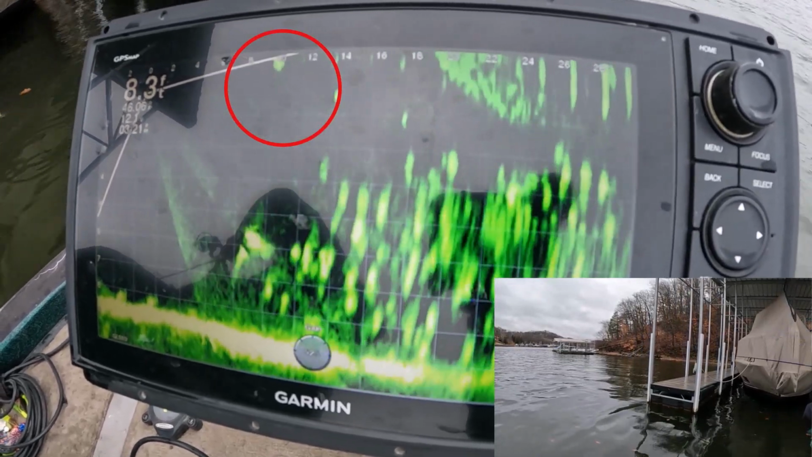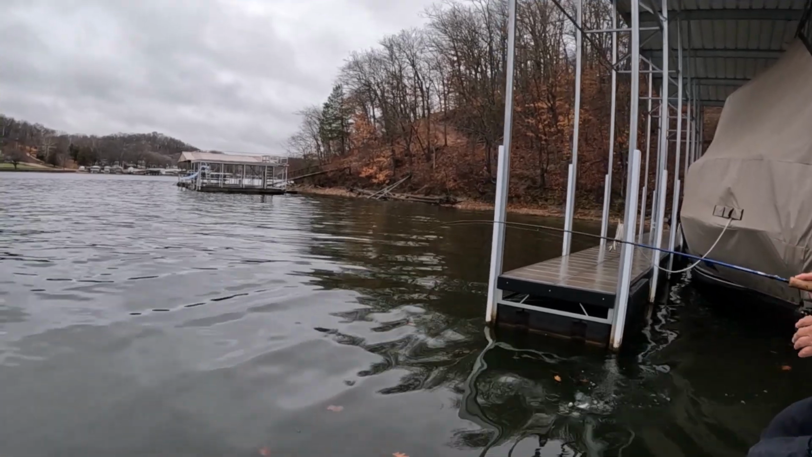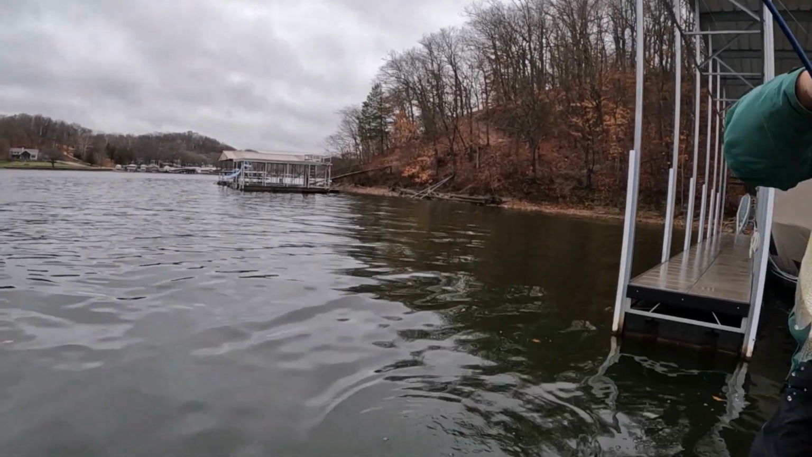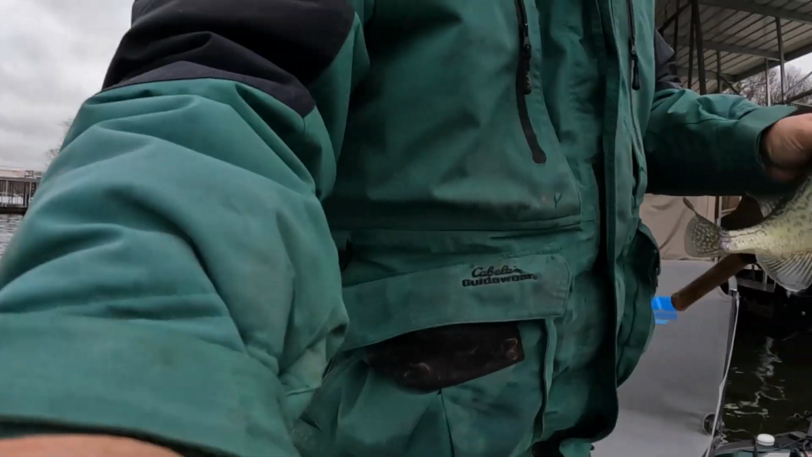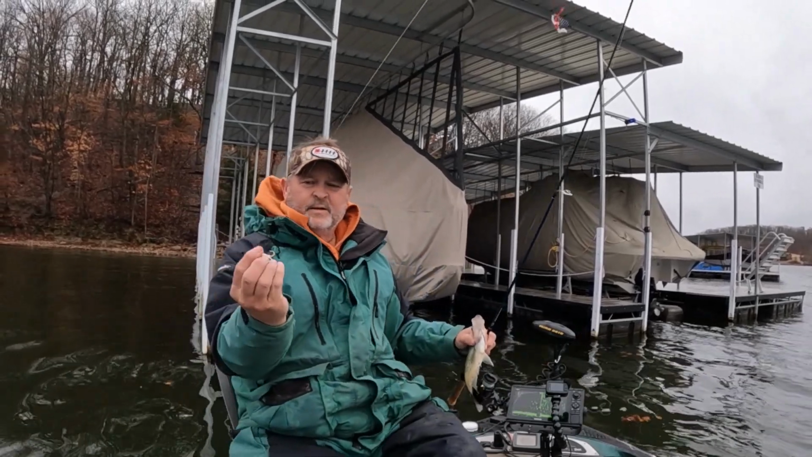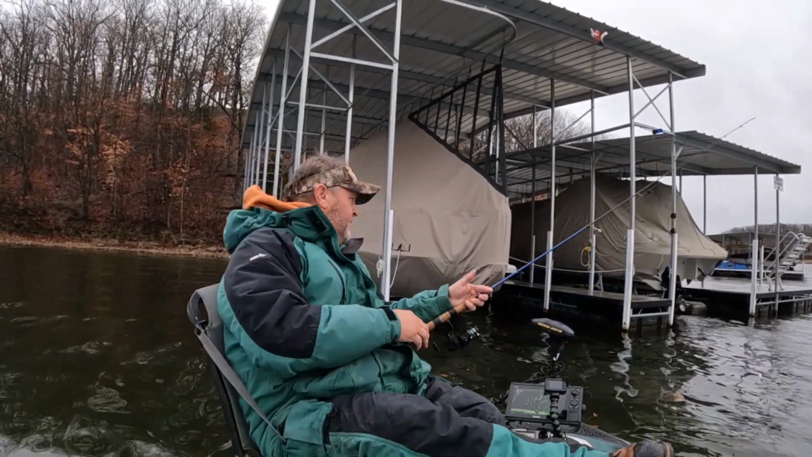Maybe we need to stay. I don't know if you guys can see that. Now you're behind it. I just give that jig a little twitch, and go whammy. He whacked it. So anyway, little white jig. Another nice white crappie from under that dock.